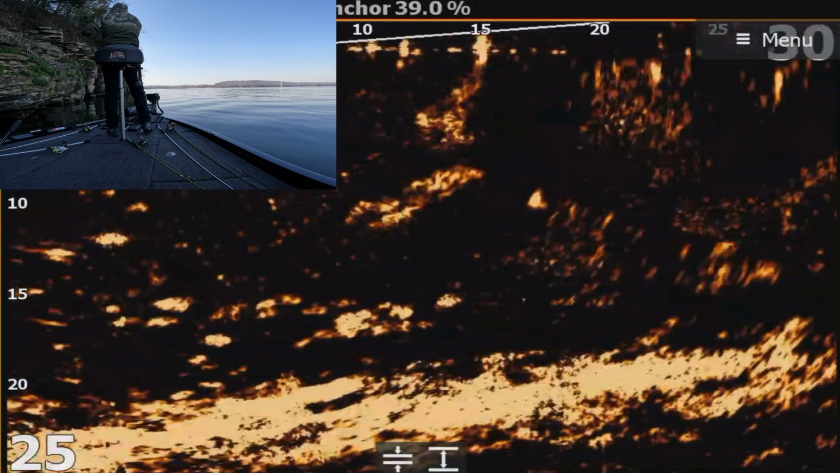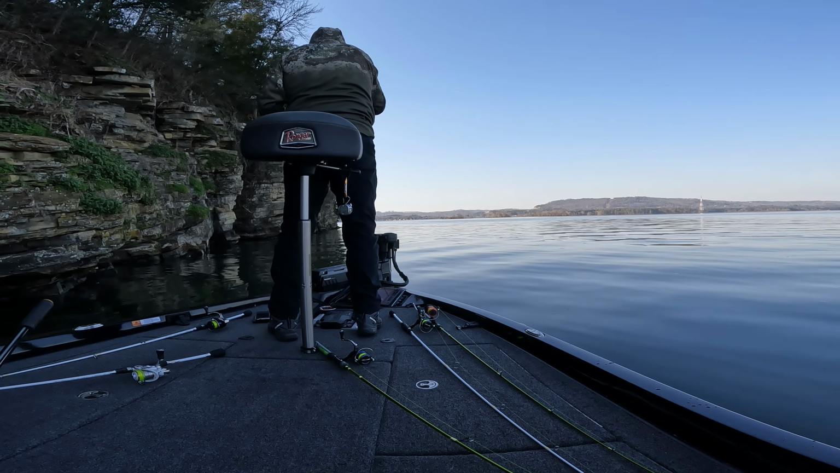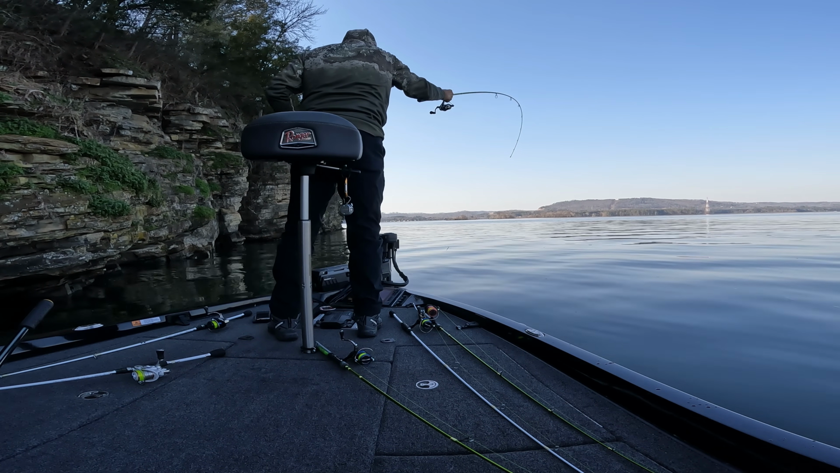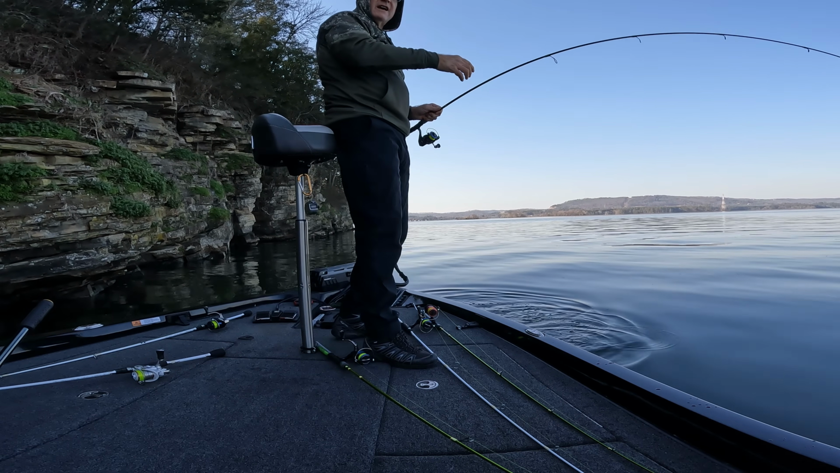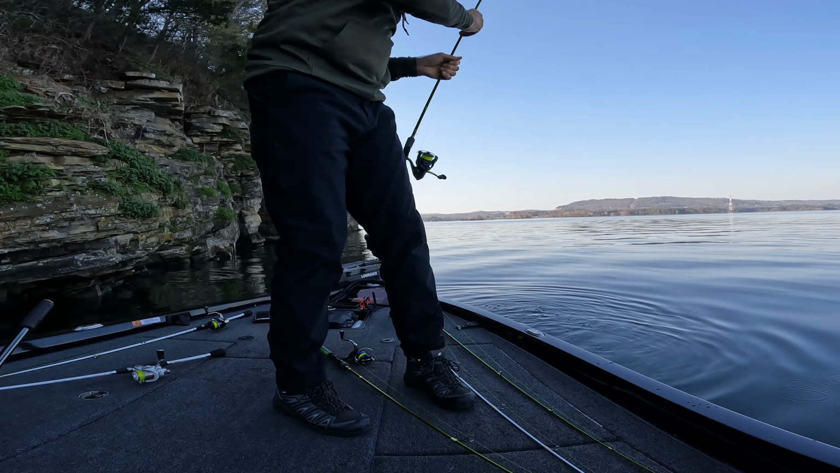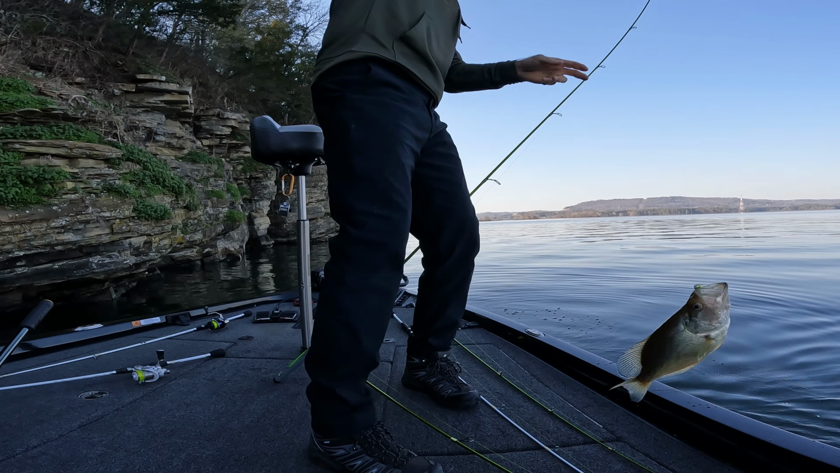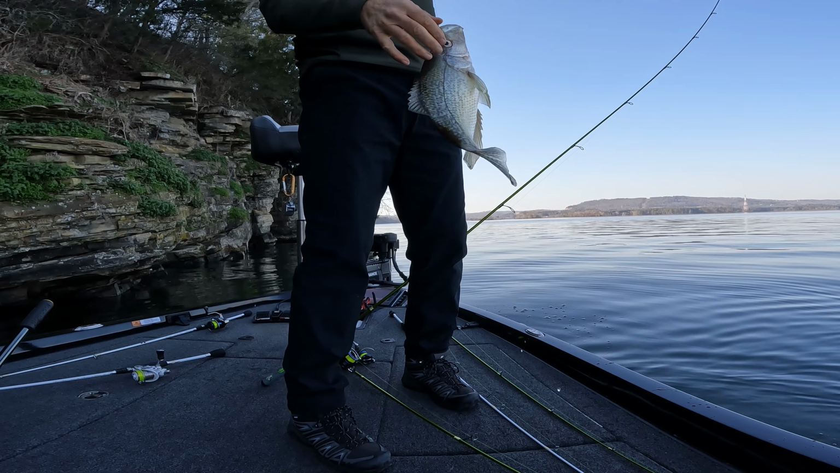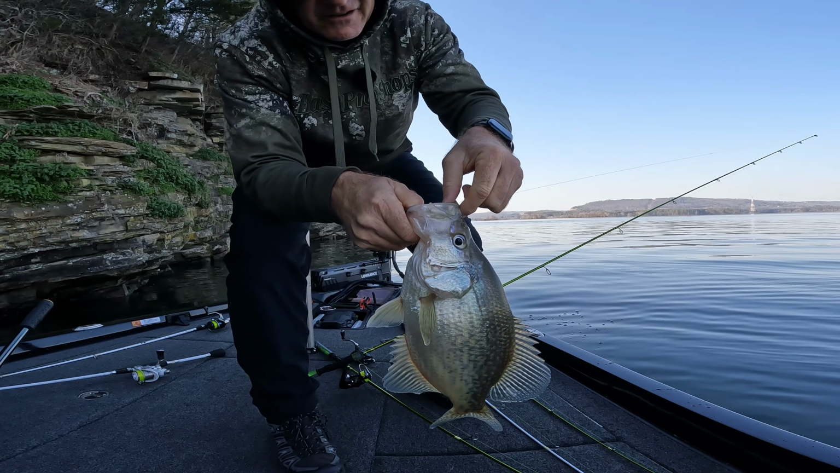Got him. Saw the reaction in the vibrating jig thing. That's another slab. Oh yeah, probably should have netted that one. Look at that one, that's good.